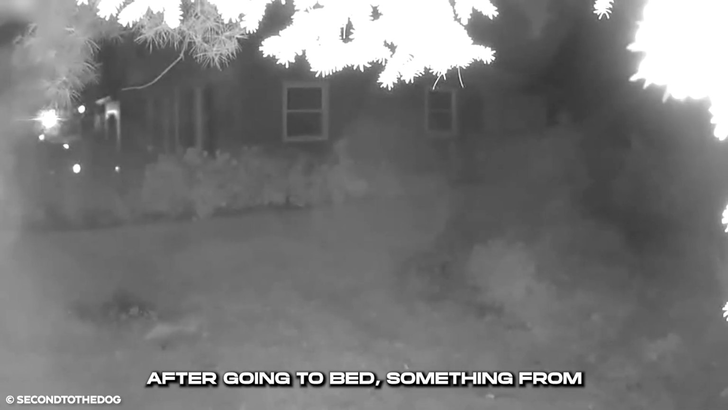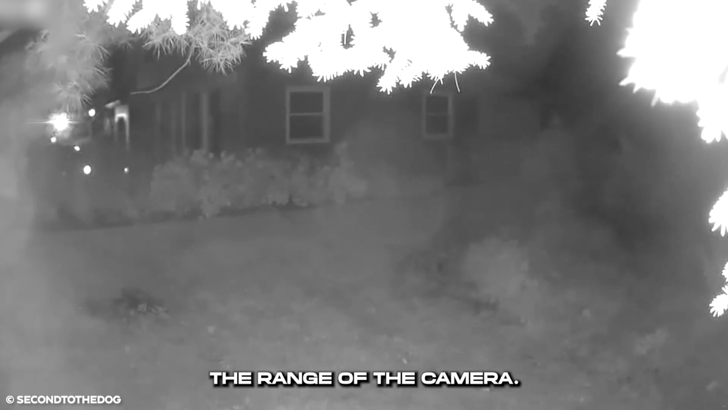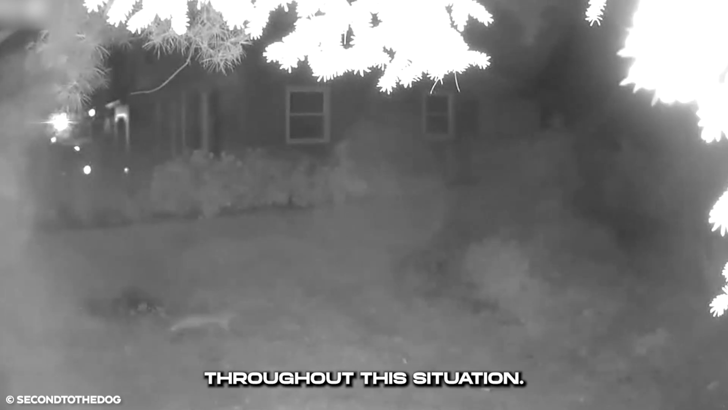After going to bed, something from the woods decided to pay a visit. A small, emaciated-looking animal breaks into a family's compound. It circles the yard, smelling the ground suspiciously. The animal might be a fox or some other rarer species, but what is it doing out of the woods? It runs along, leaving the range of the camera. The family is asleep throughout this situation.